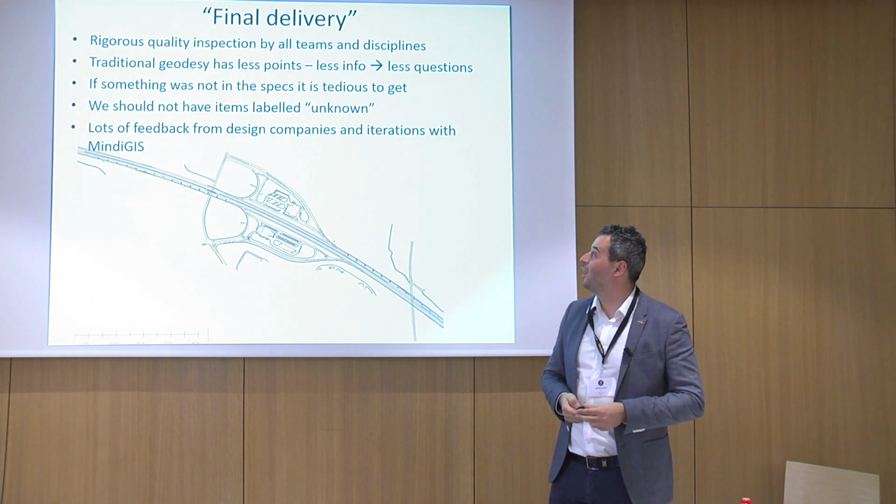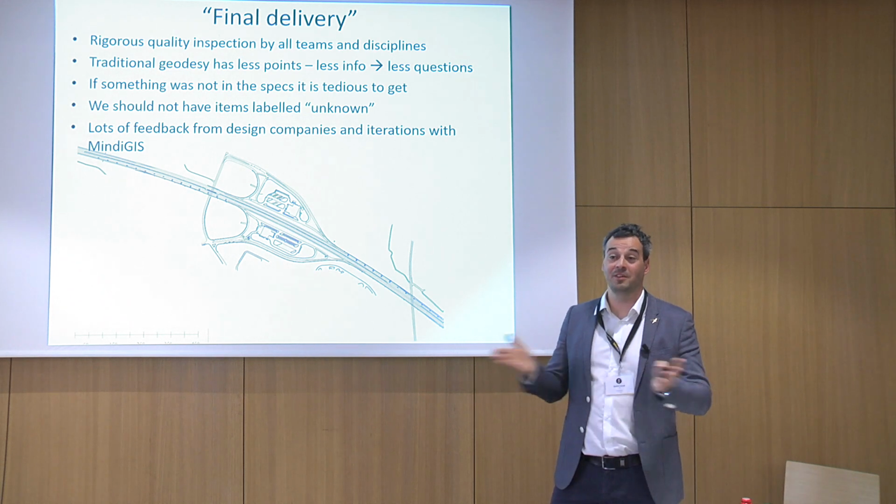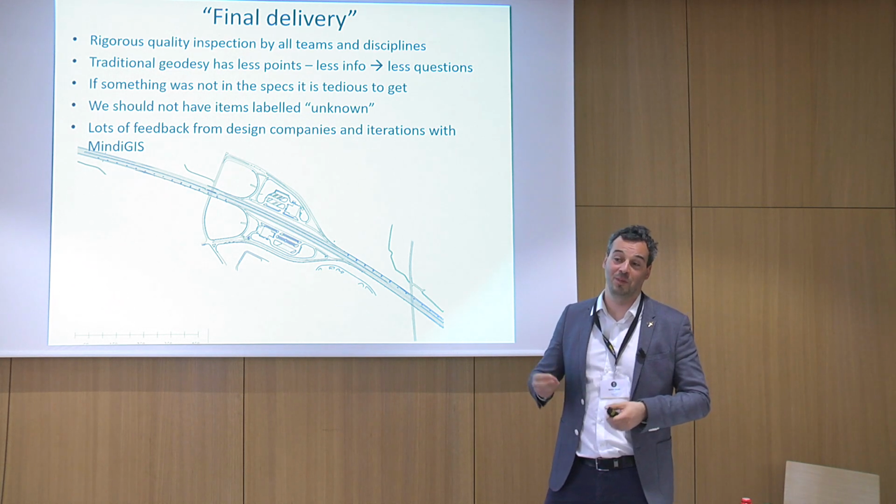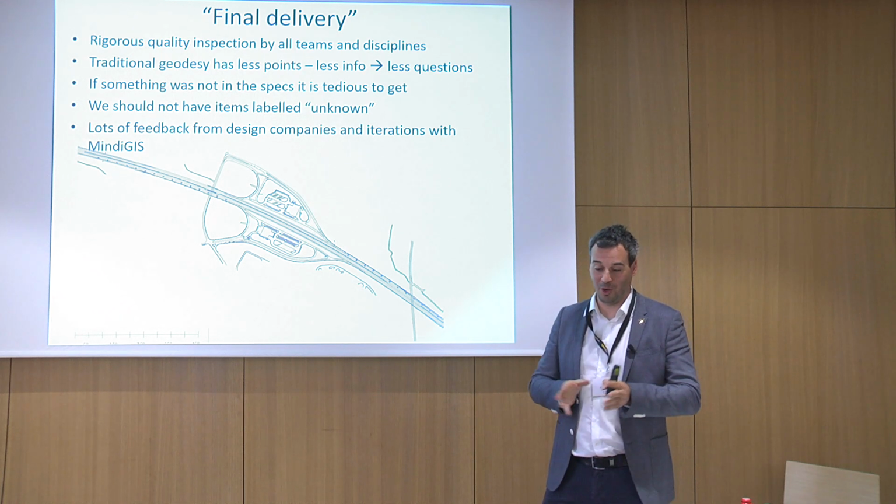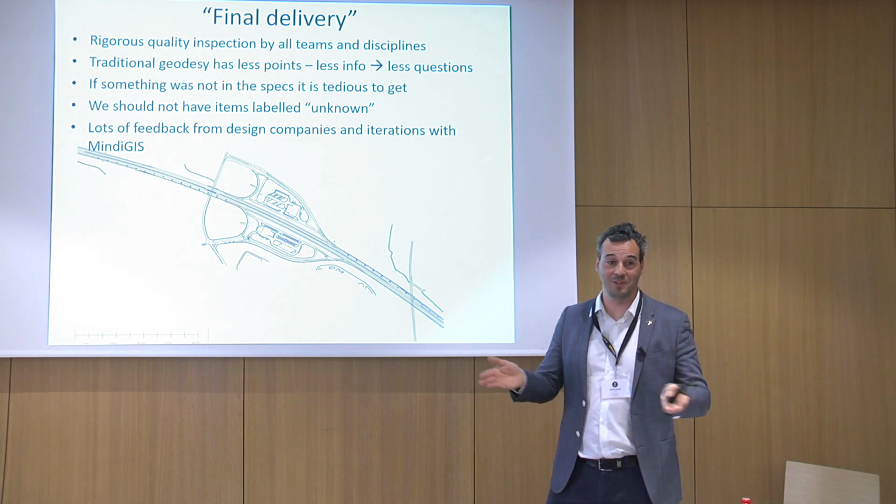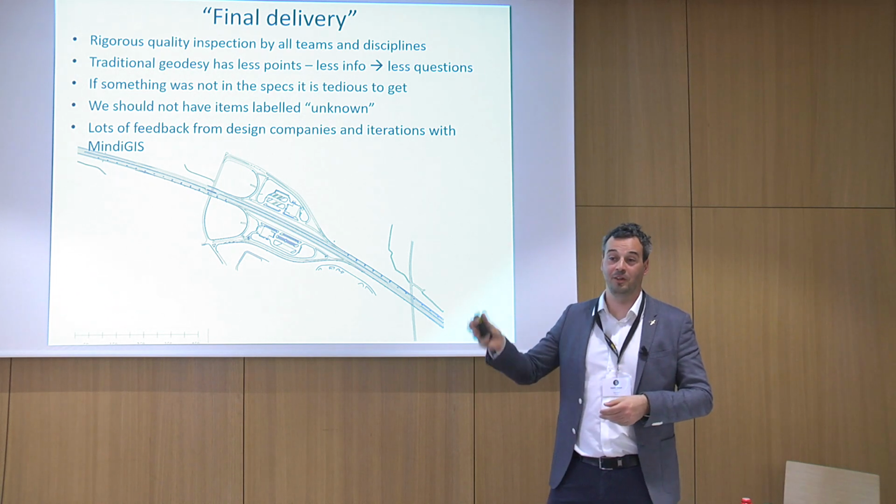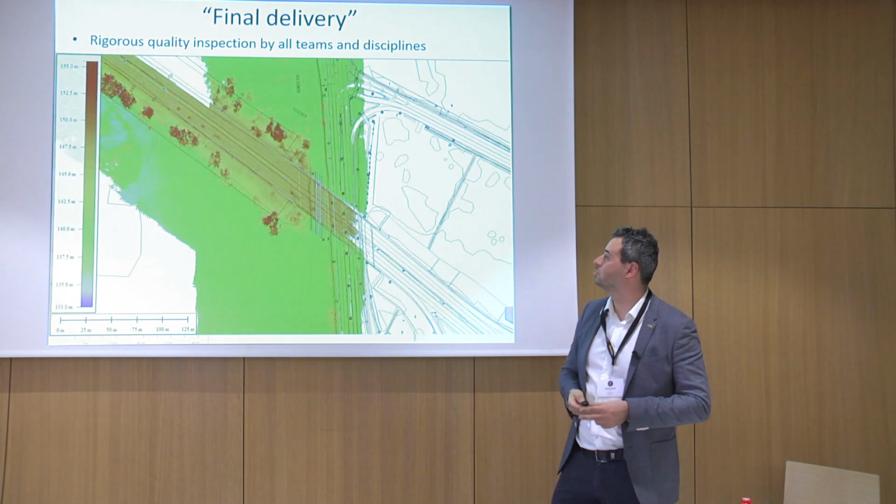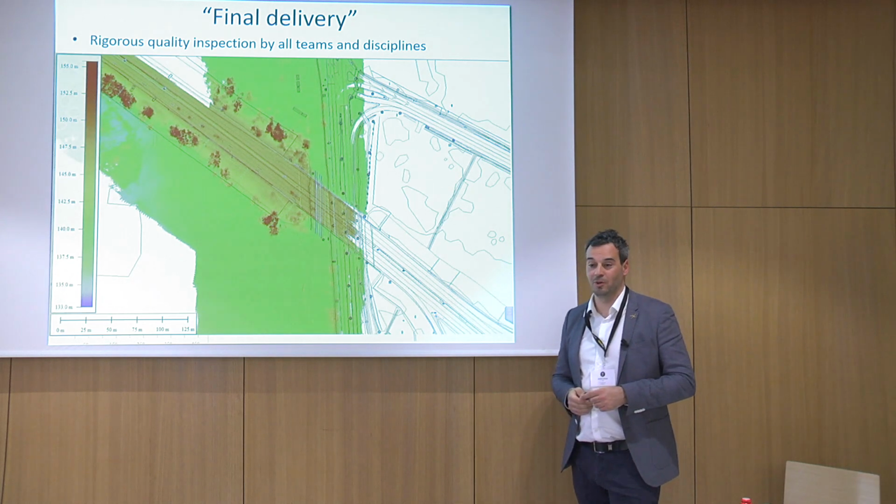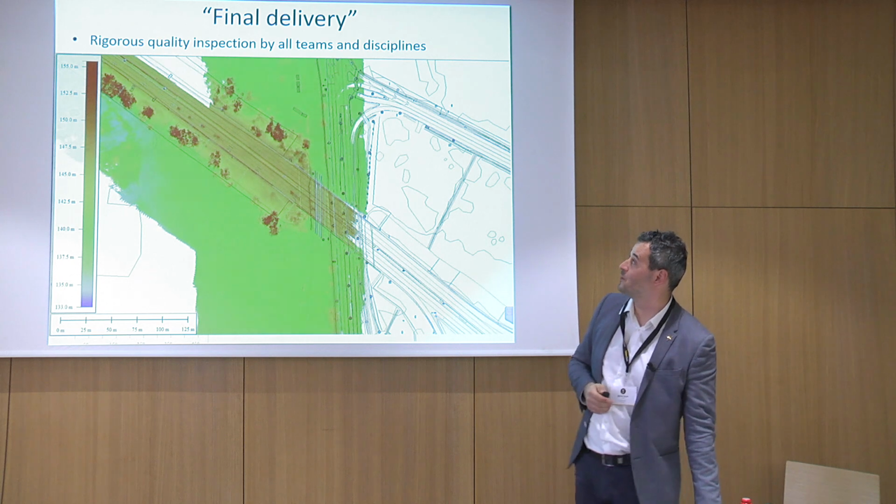if you don't tell me you need it, then it's not going to be extracted. Also, what is very important for them is that, because there are different disciplines, there should not be any item called unknown, because then it falls in between the benches or in between the horses, and it's not going to be assigned to the water, the road, or the bridge guys. And I think they were very happy with the new technology, and they accepted it in a nice way.